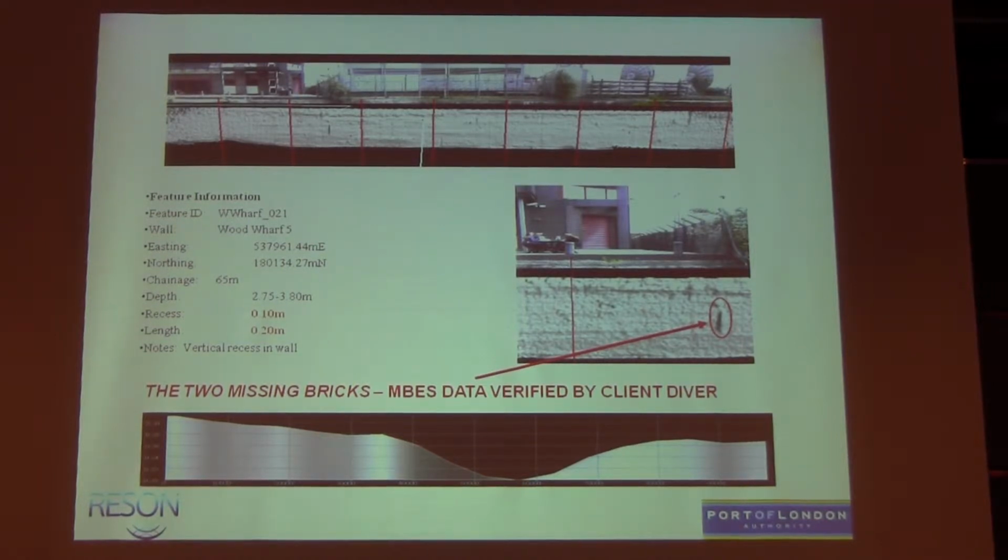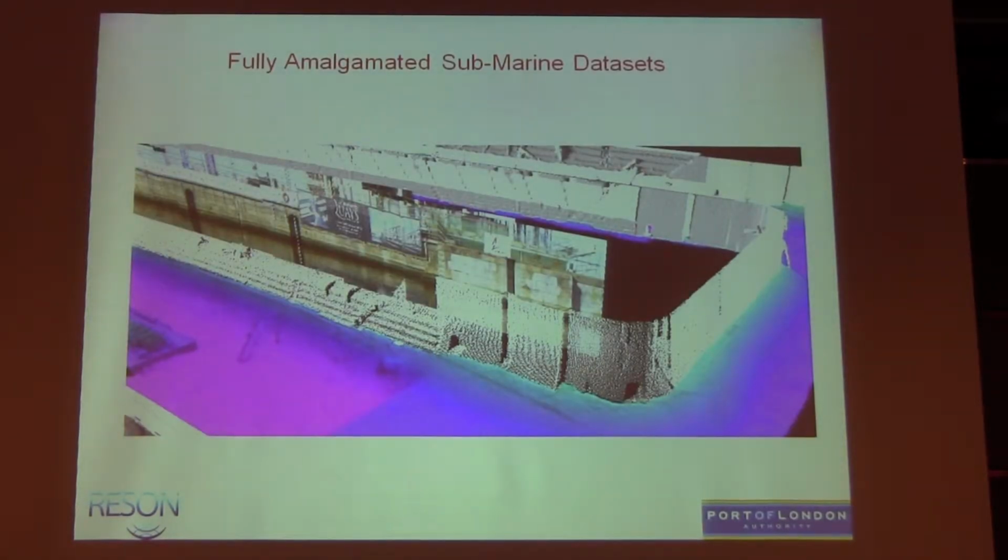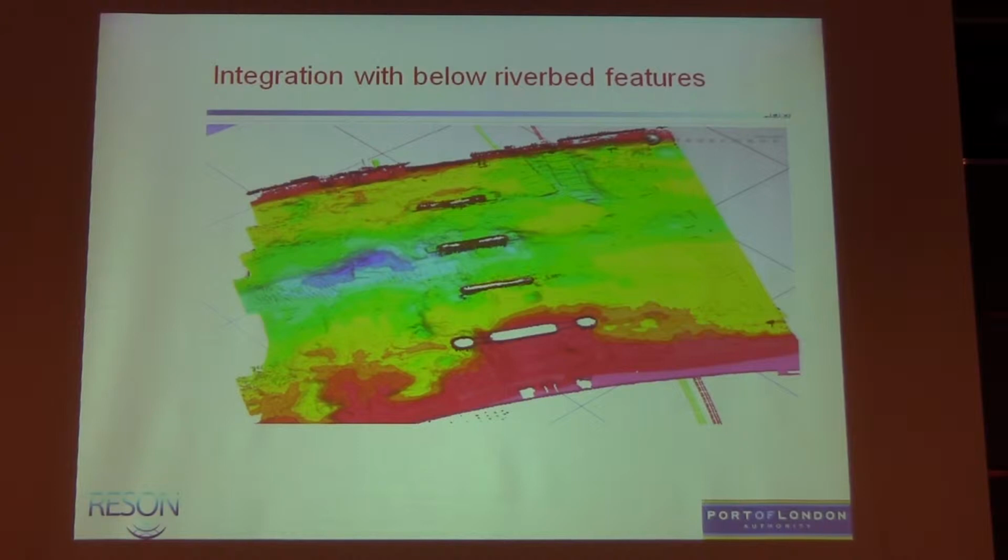We picked up the 2 missing bricks, verified by the client diver. So again, showing the potential if you get all the data right. And that's just another example of amalgamating different data sets, not integrated in acquisition yet. Here is a dock wall with photography, point cloud data of the tilted multi-beam, and then the dock bed DTM, which I have there as well. We've integrated into sub-bottom, so we can also take tunnel information in and put that into our scene file, etc.